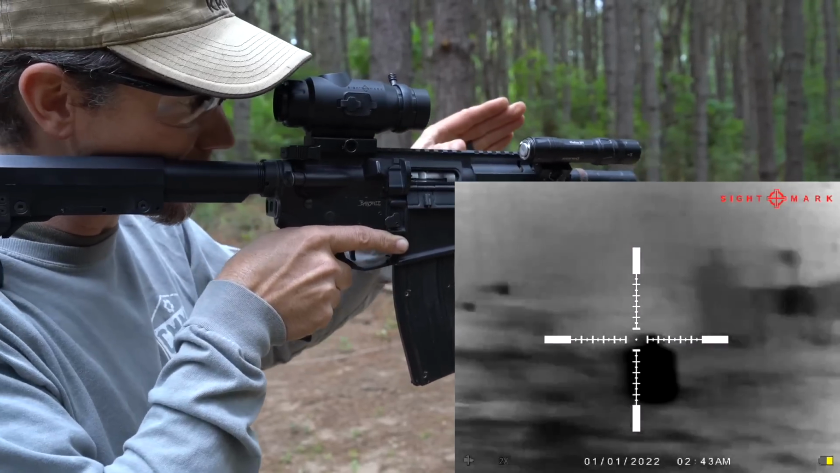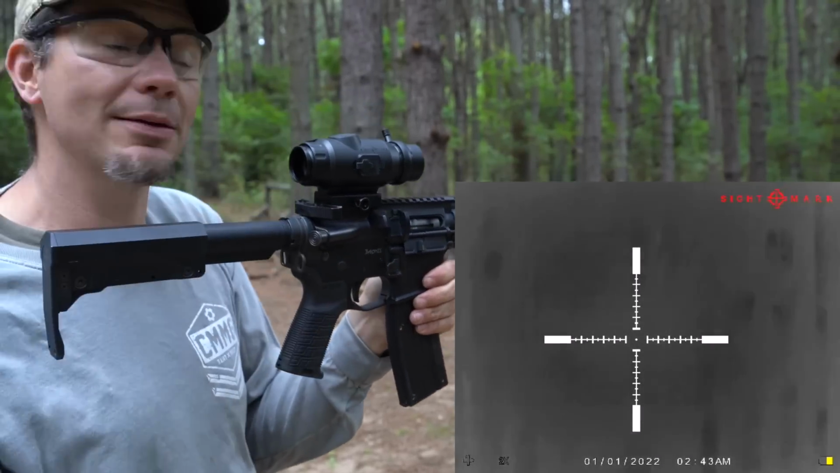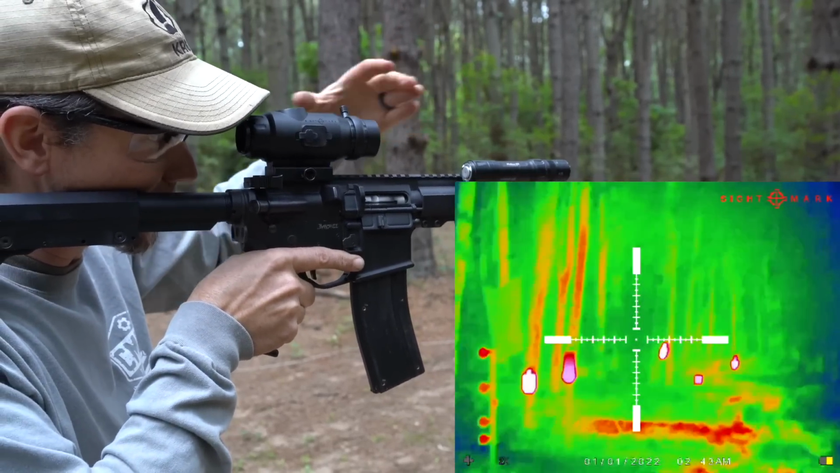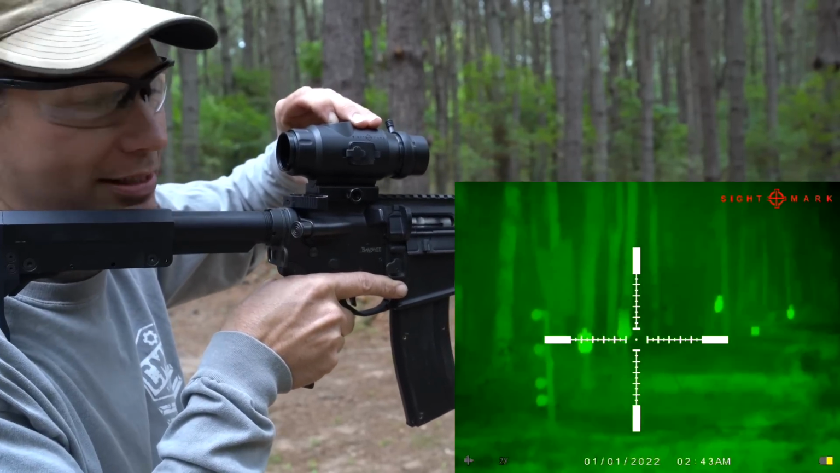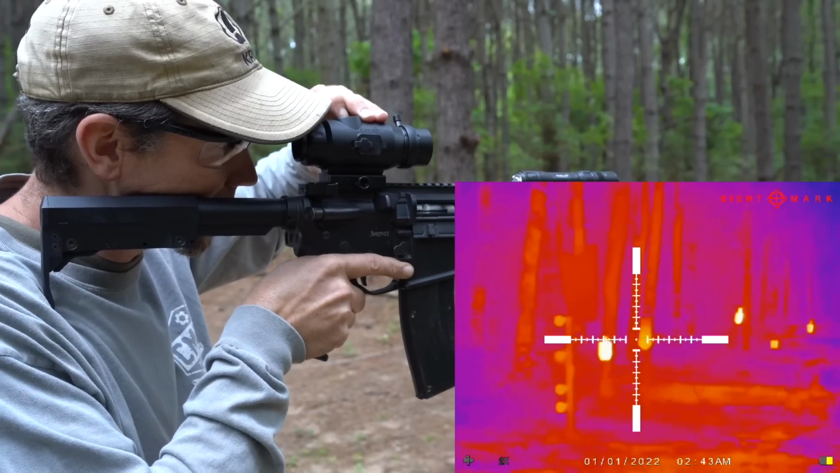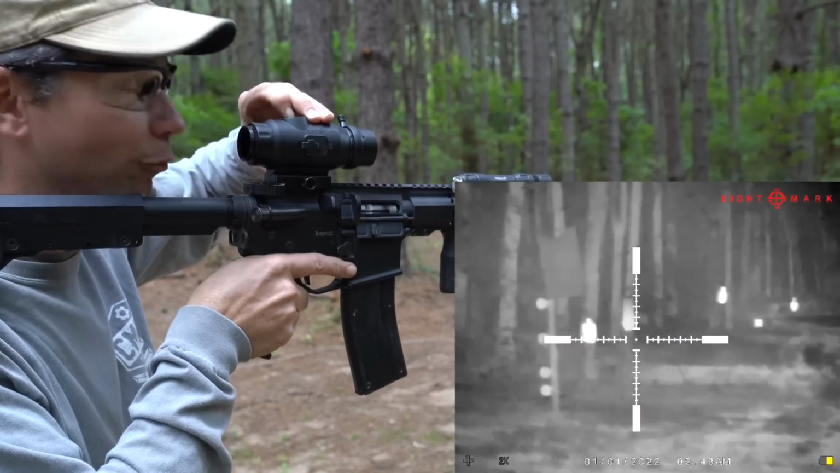Now those targets out there, about 15 minutes ago, we just hit them with a propane torch, and that's why you can see them so well. So now we're in rainbow mode, so we can see cold is green, hot is white, warm is red. Let's hit it again. There's just green. Kind of looks like night vision. It's not, buddy. All right, then let's go to whatever this reddish pink purple is. That's one thing. And now we have white hot.